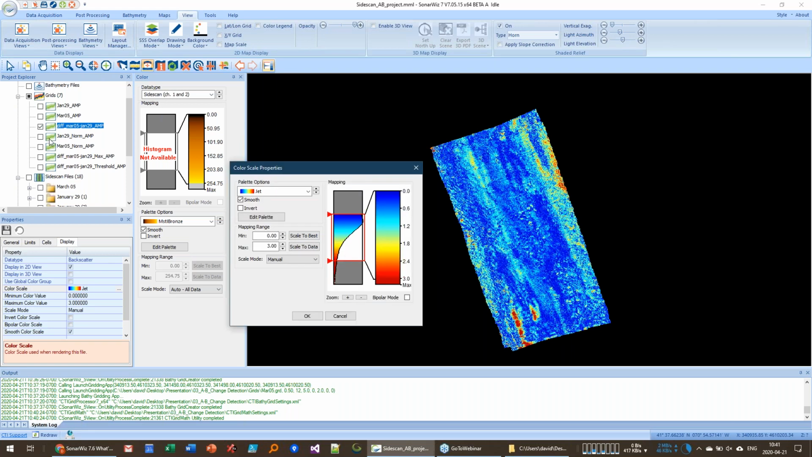we subtract. So first, what the system does is it normalizes the amplitude of the two grids that it's going to compare. Then it filters them, and then it subtracts the two from each other, and it looks for areas that have changed dramatically. So in this first grid, it just shows us areas that are different between the two. If the color is blue, the two surveys were relatively identical. If the color is red, there was a lot of difference between the two.